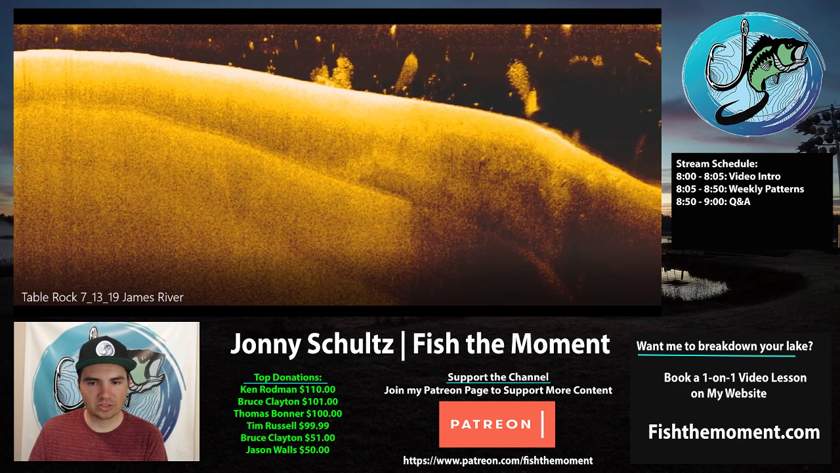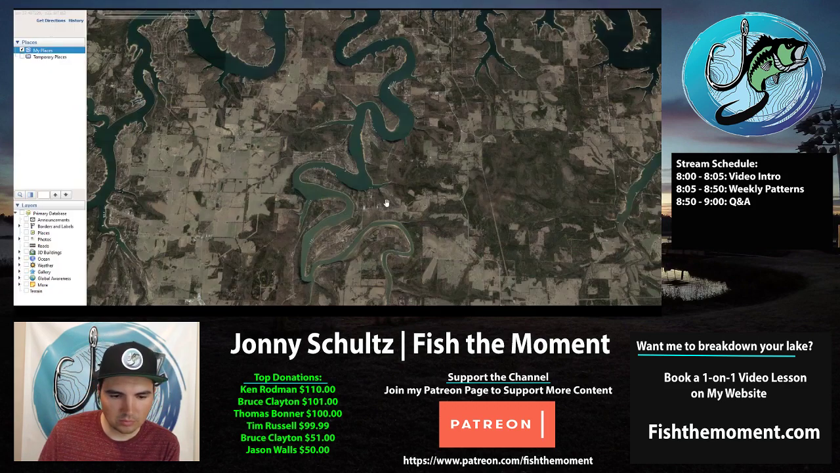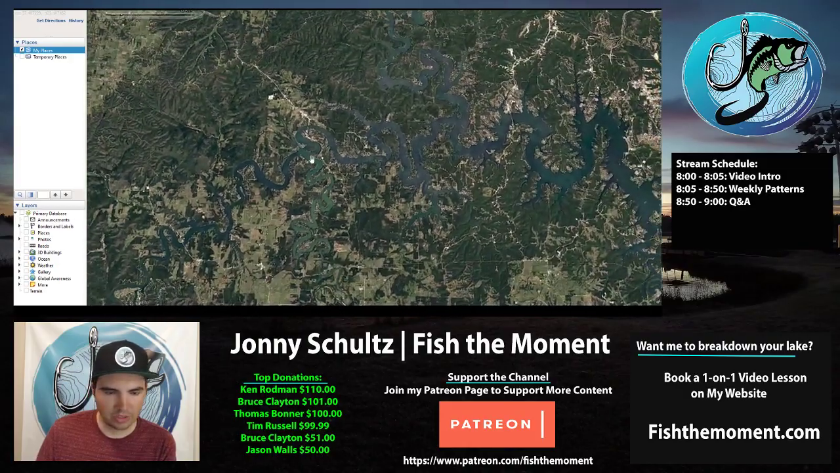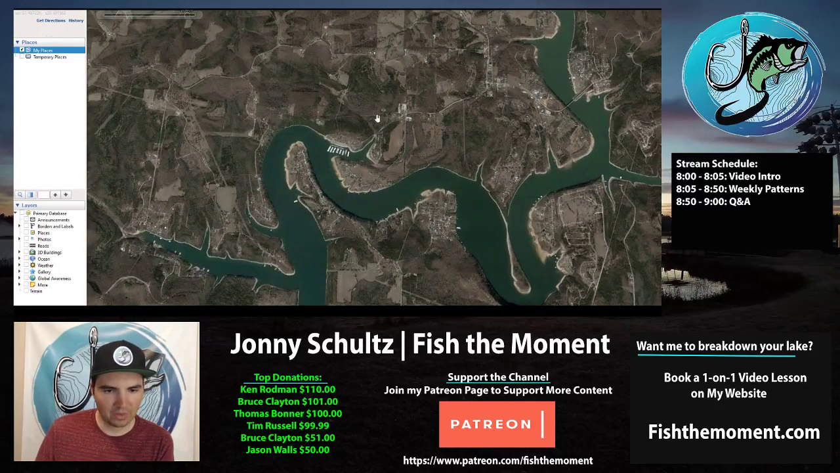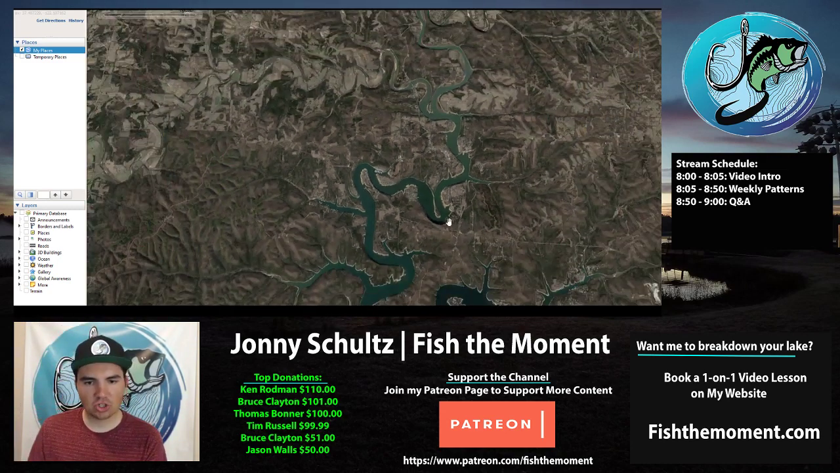But if you look at these areas, there's a bunch of areas up the James. And the James River, if we take a look at the map, is a lot further up the lake. If you go way up here, this is where the Shell Knob area is. The James River is way up here, and I launch over here at Cape Fair. Cape Fair is a pretty good area, and you can see that this part of the lake is much dirtier again. A lot dirtier, a lot shallower.